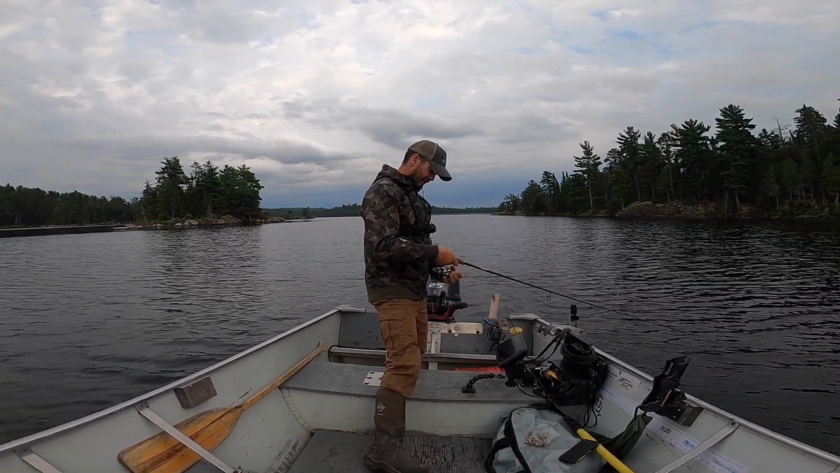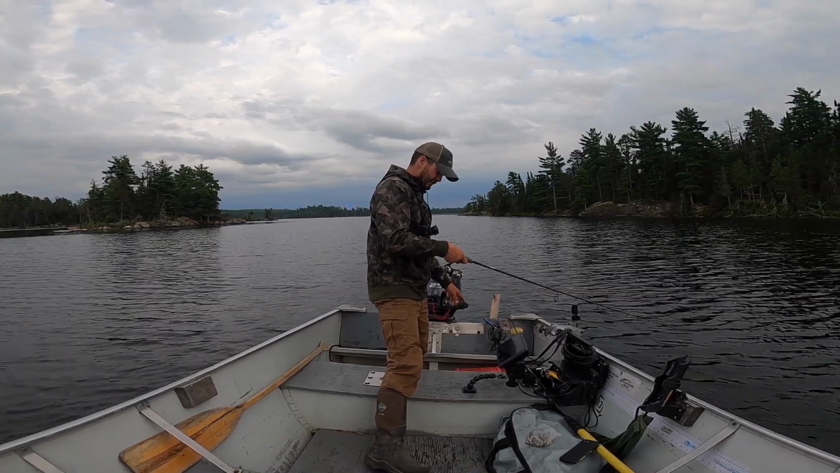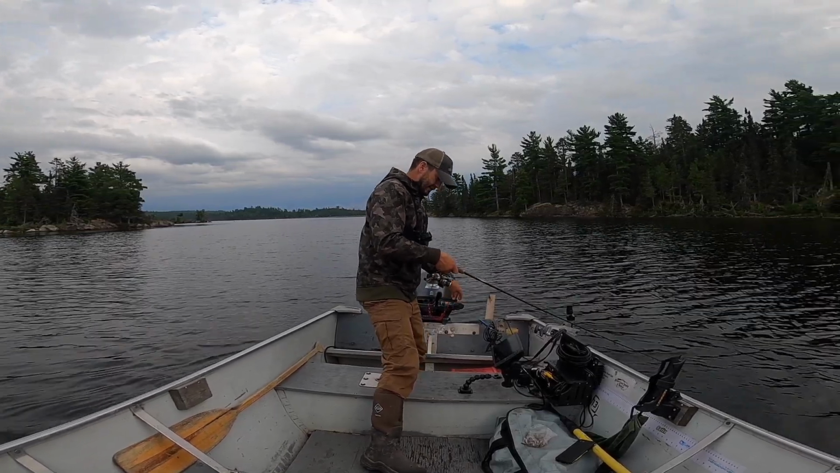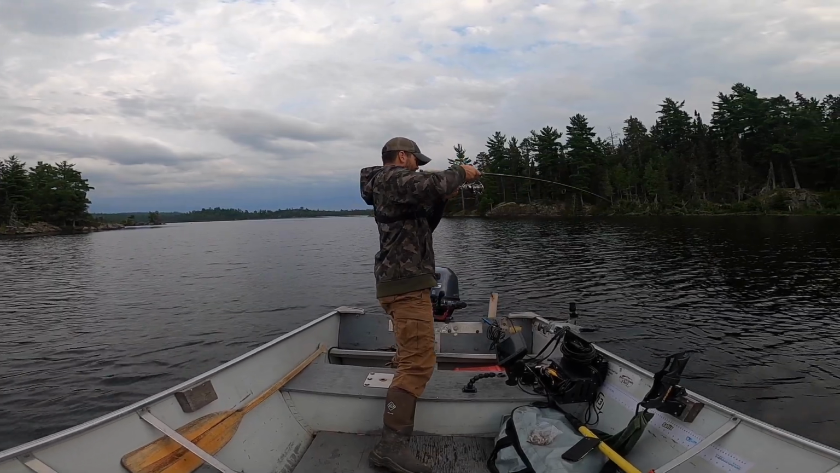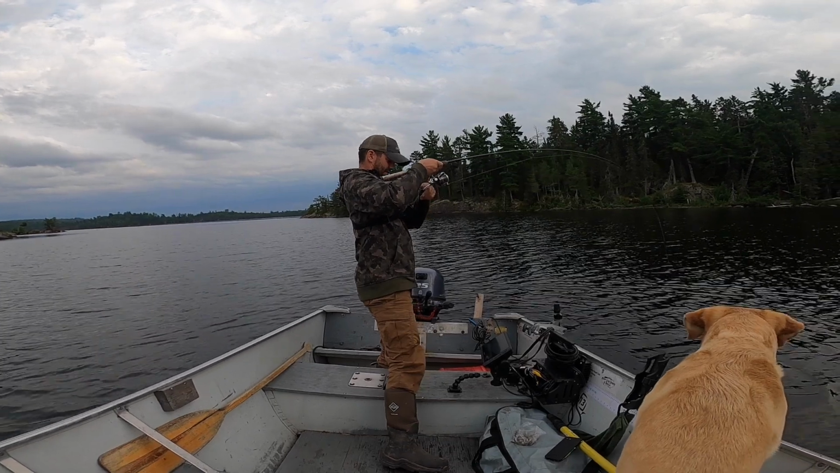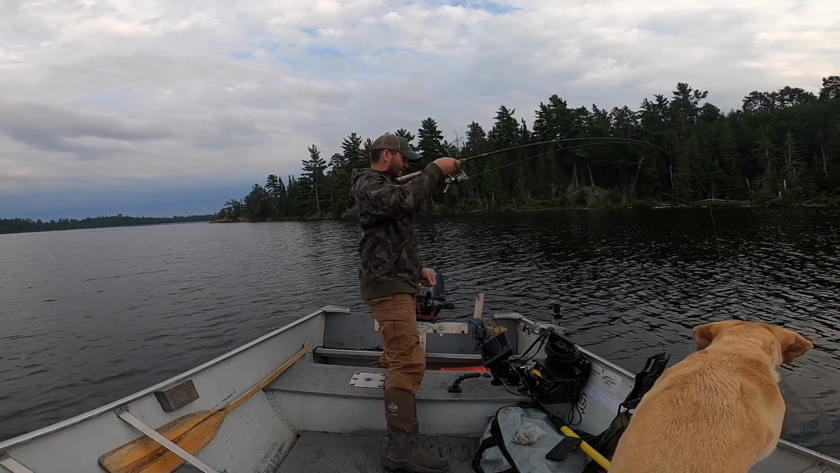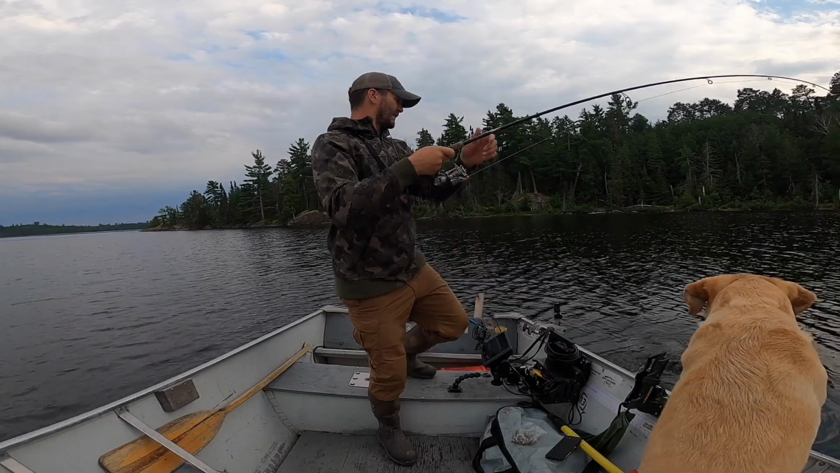There he is. Come on. He's looking at it. Here he comes. Got him this time. There we go. Shut that motor down. Not sure if that's exactly the same fish, but it's a good one either way. Nice heavy walleye. Man, that is 3 fish and 3 trophies now.